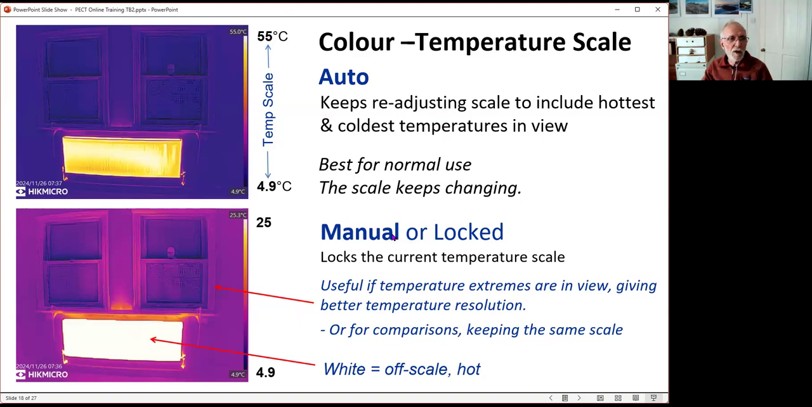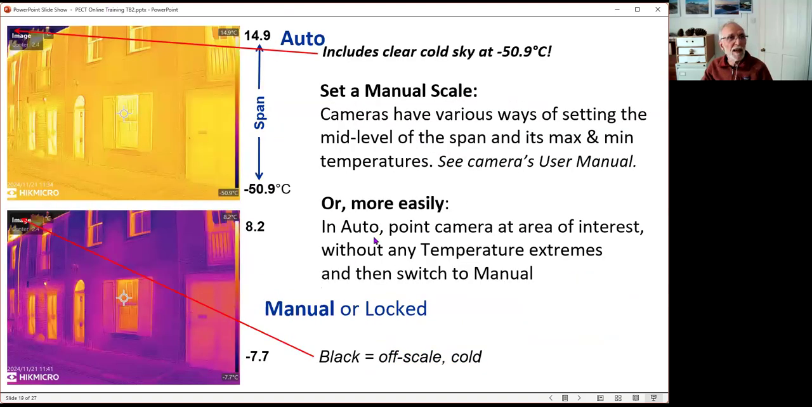And so it's better to go to a manual setting where here the radiator is off scale, hot, white, but you're seeing more thermal detail. And the same here, there's another two images where there's a little bit of cold sky. The thermal cameras are seeing into the upper atmosphere if it's not cloudy. So this is saying minus 50 degrees. And so that messes up your automatic temperature scale. But if you turn away from that bit of sky and lock it, then you see a lot more detail